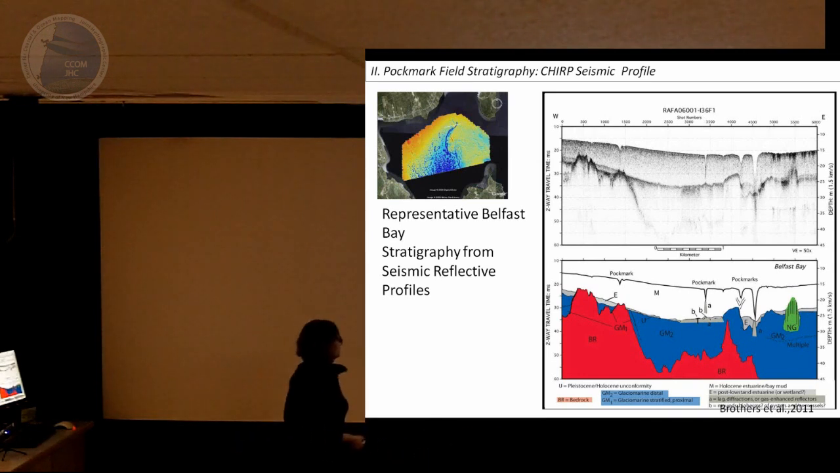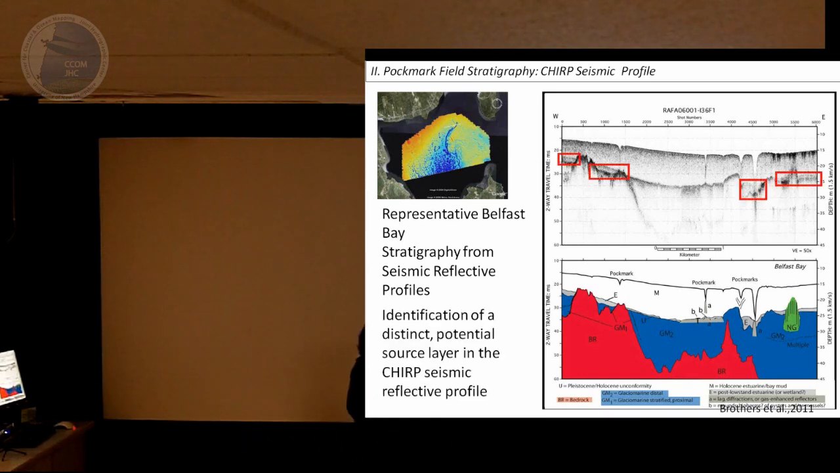We also see in Belfast Bay that we've identified a new acoustic unit that we find in between irregular topography, in between the subcrop and to the side of the field. We hypothesize that that could be maybe our paleo lakes or paleo wetlands that we talked about.